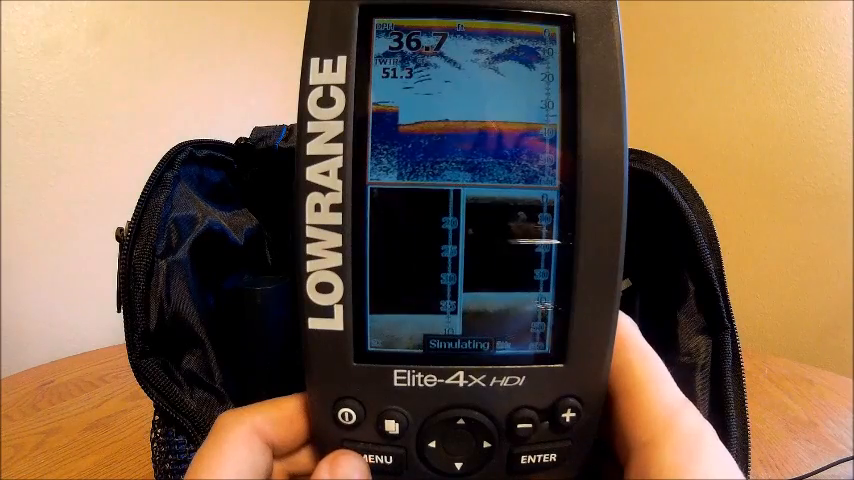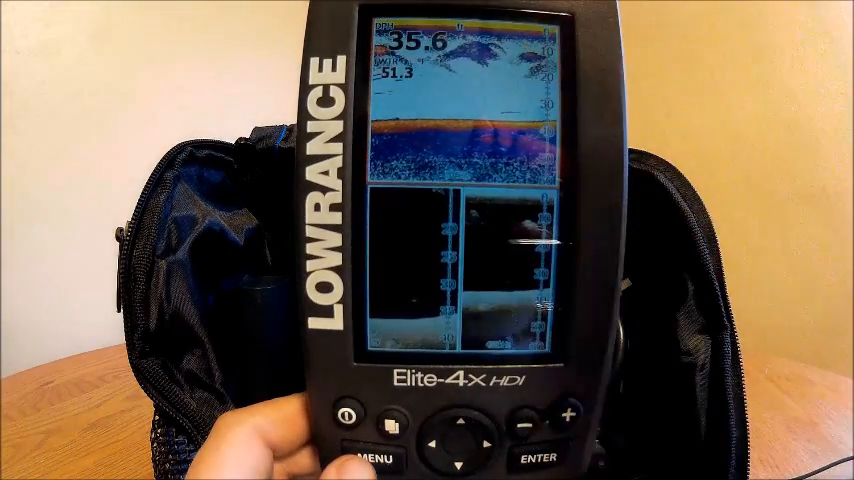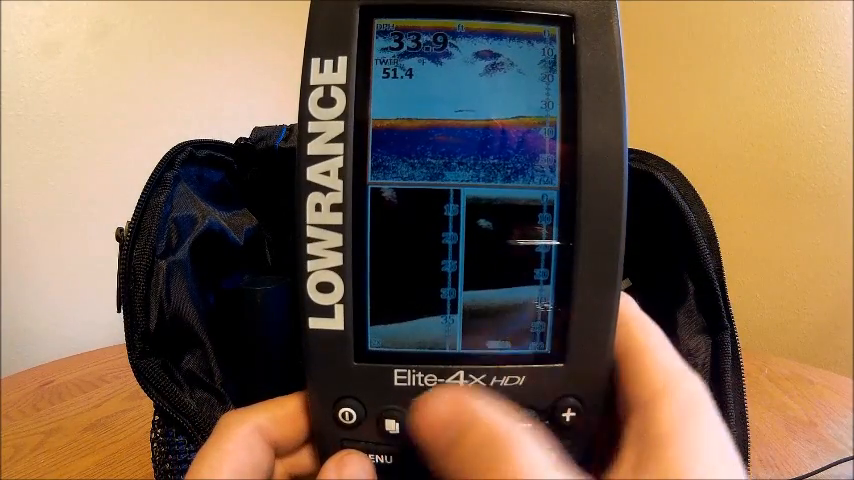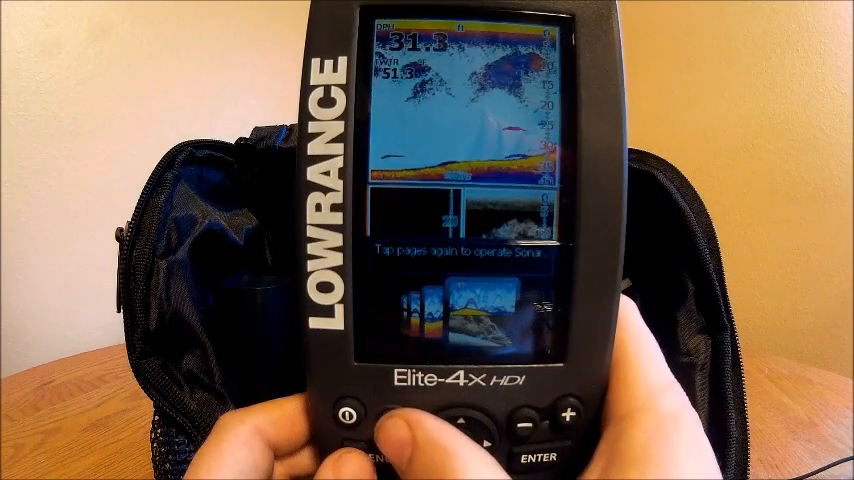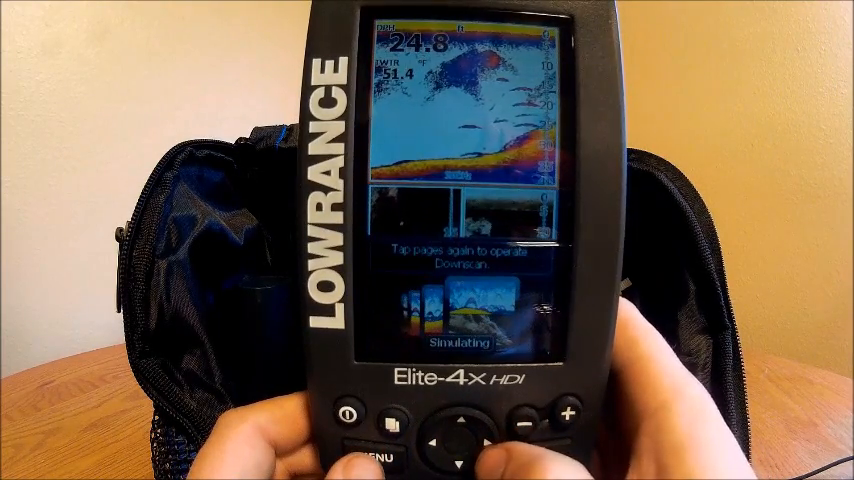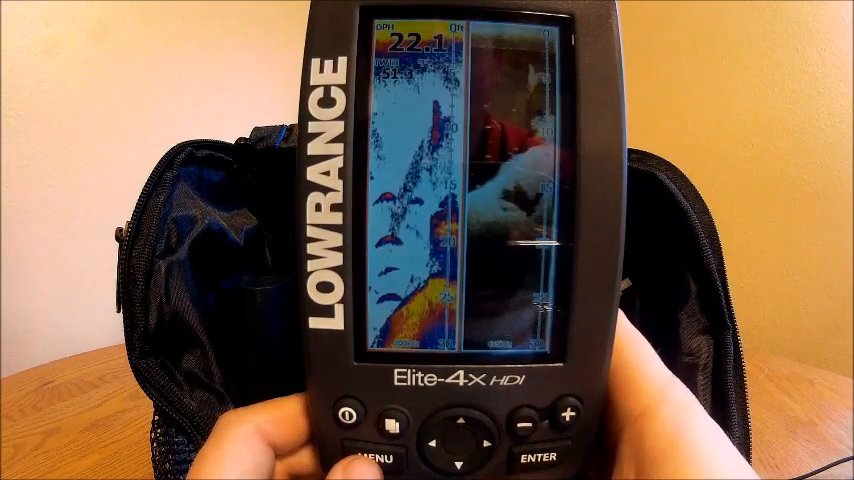And I can do a split zoom. So I got normal down scan, split zoom, and my normal sonar. So to control either or, you just push pages and then tap pages again to operate down scan, pages to operate sonar. There is a horizontal and there is vertical.